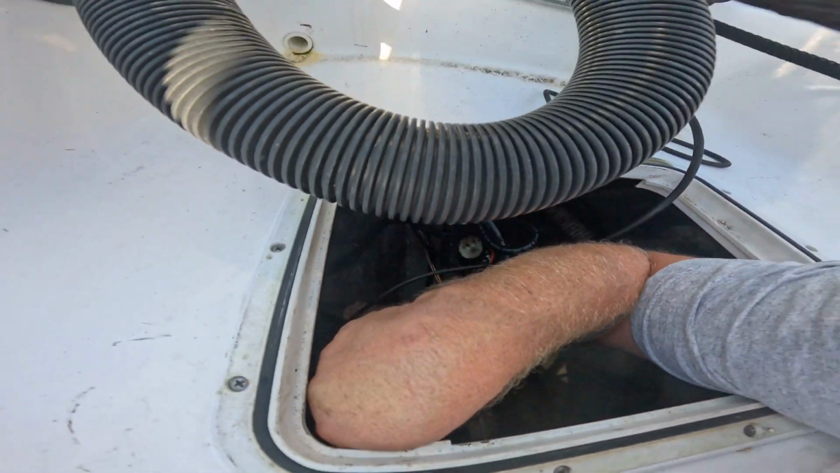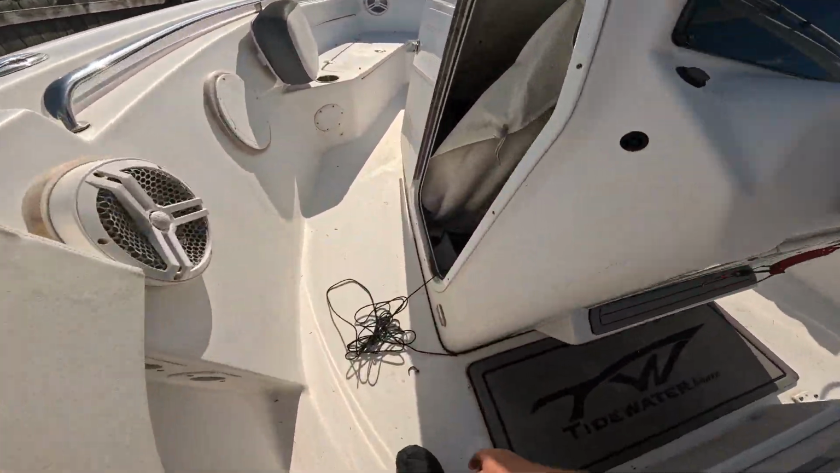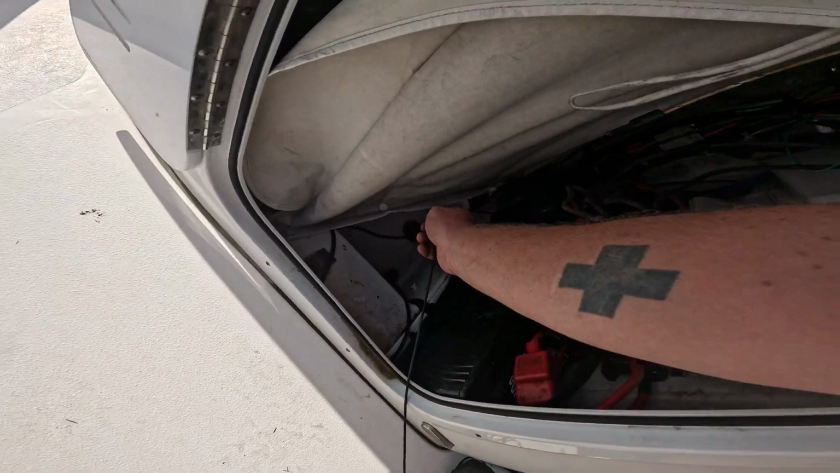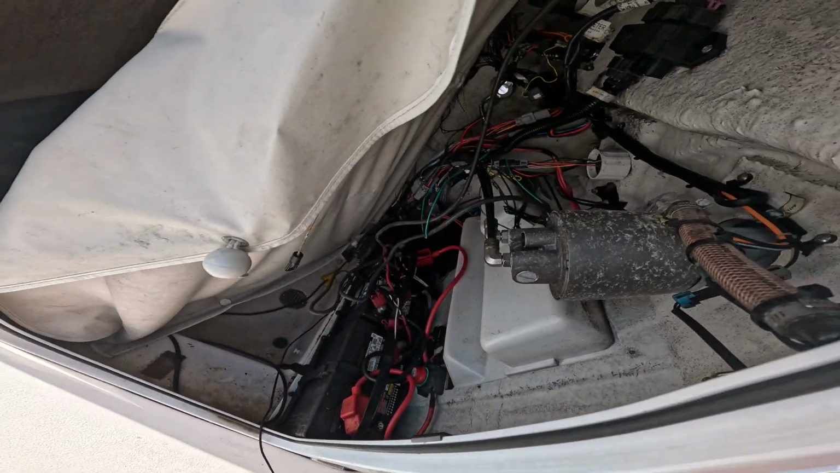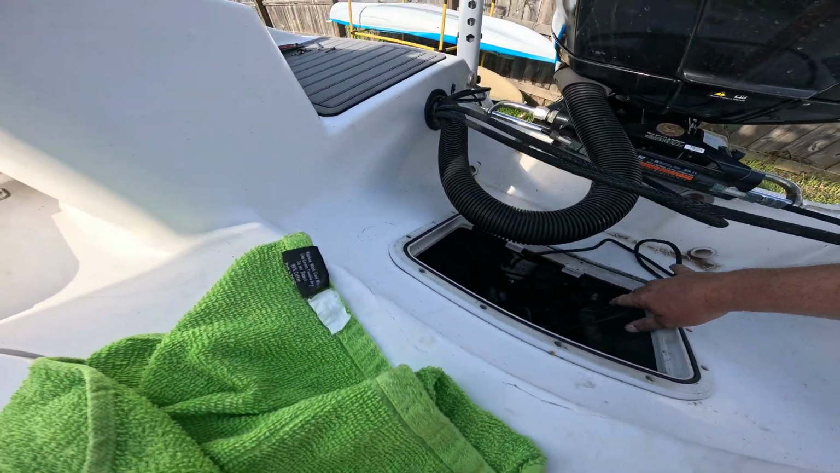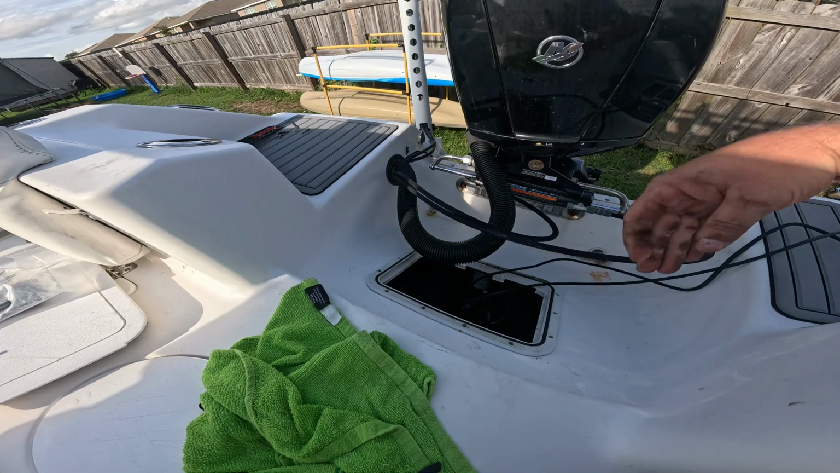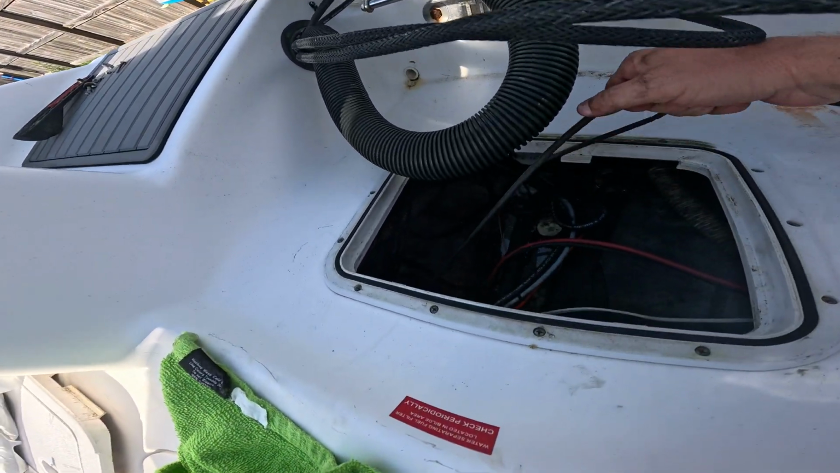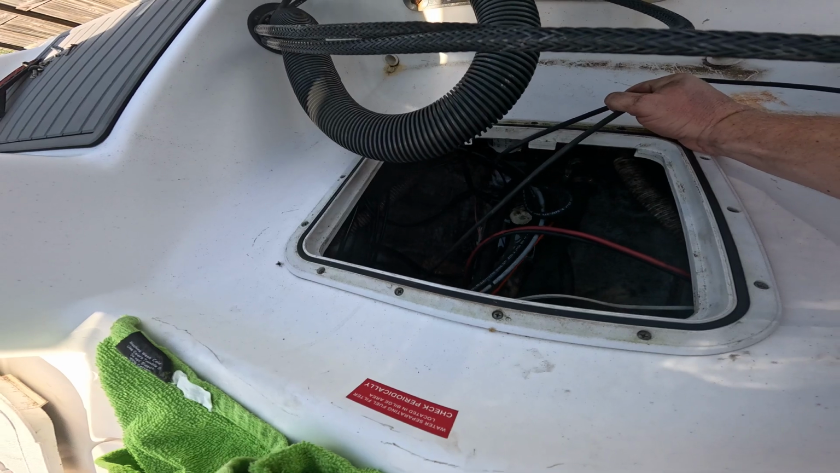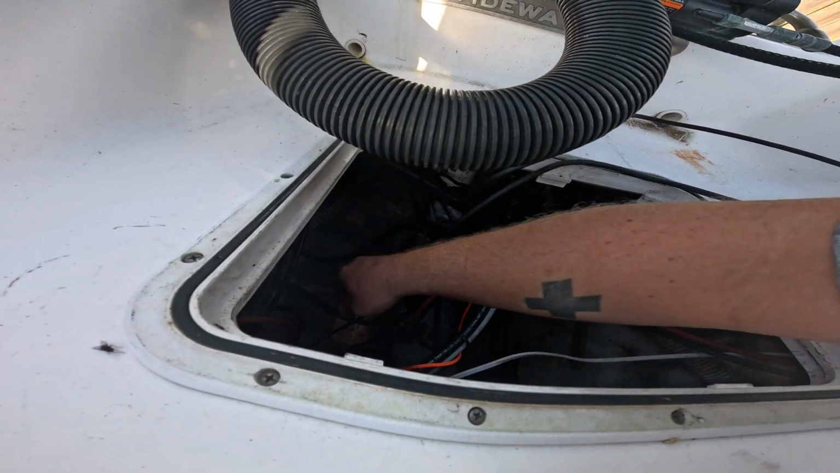Okay, let's go check the other side. Paracord's there, and looks like it's getting close. Okay, here we go. I'm just gonna keep on pulling it. Yeah, I'm already at a snag. Let's see if I can wiggle this through.